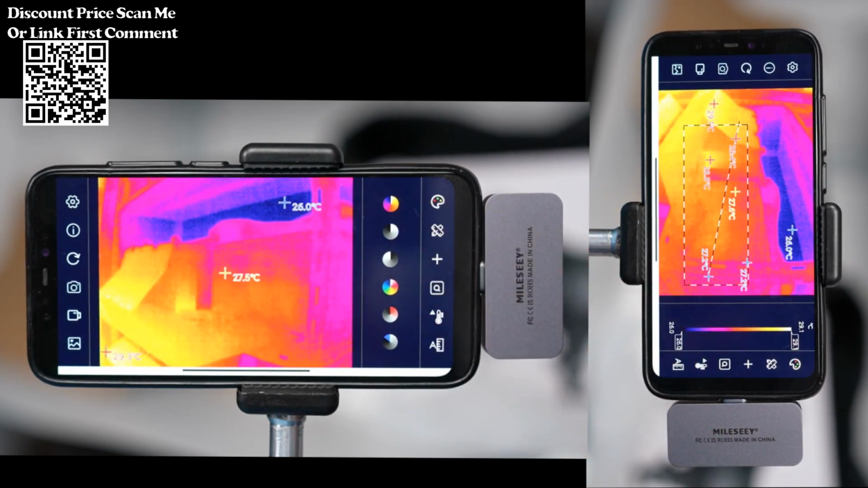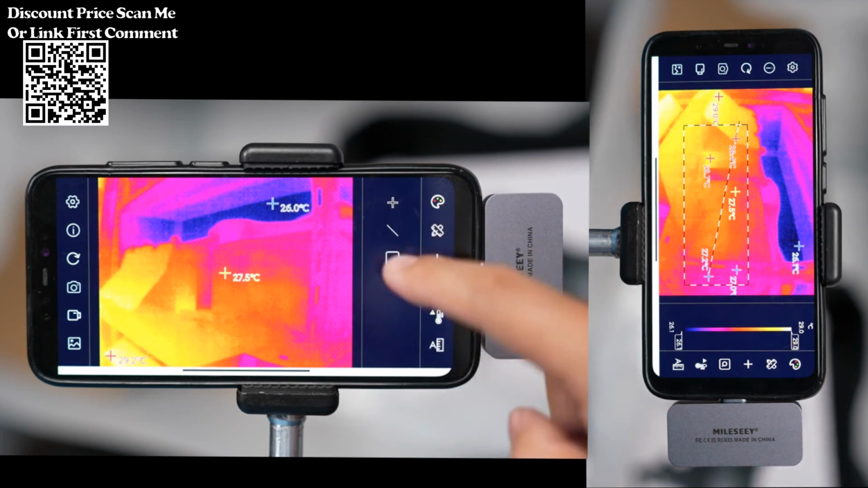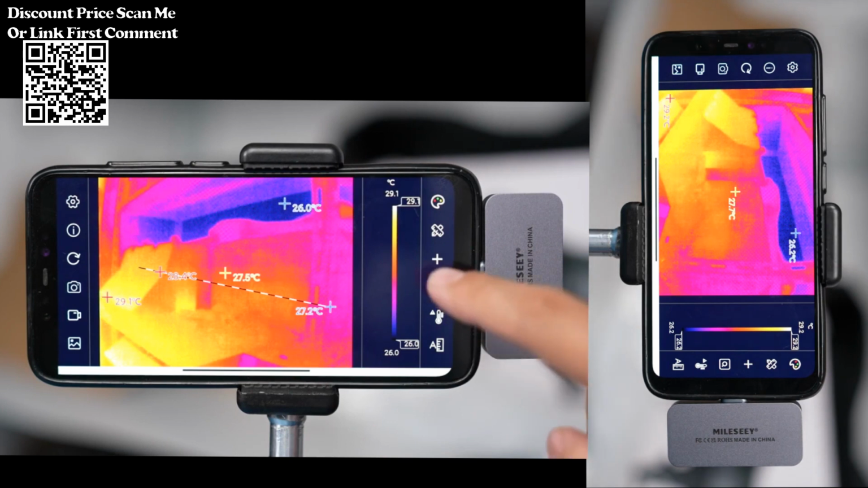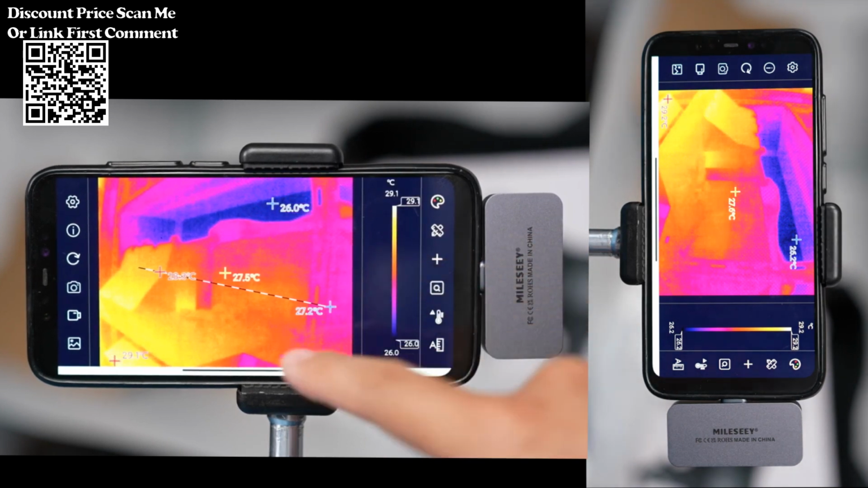This mini thermal imaging camera appears to offer versatility and convenience, allowing users to explore various observation modes and temperature differences using their Android devices.